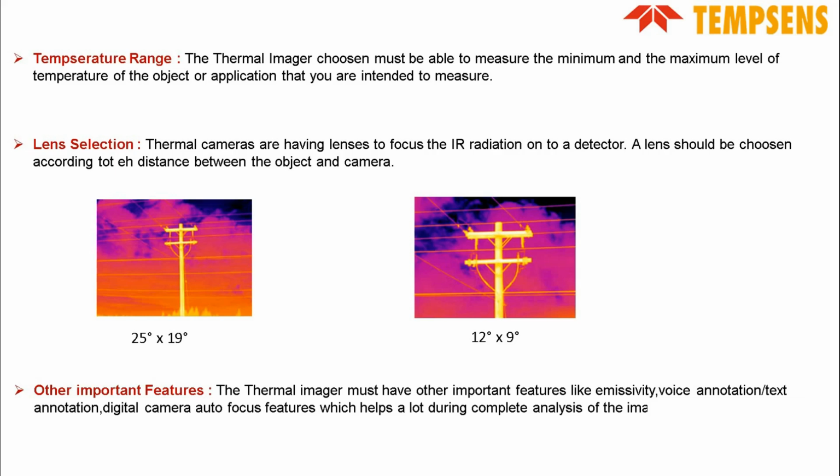Other important features. The thermal imager must have other important features like emissivity, voice annotation or text annotation, digital camera, and autofocus feature, which helps a lot during complete analysis of the image.